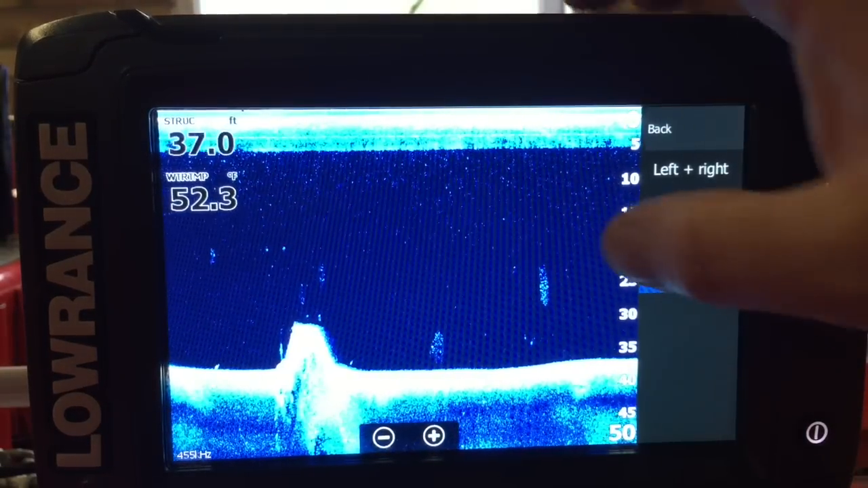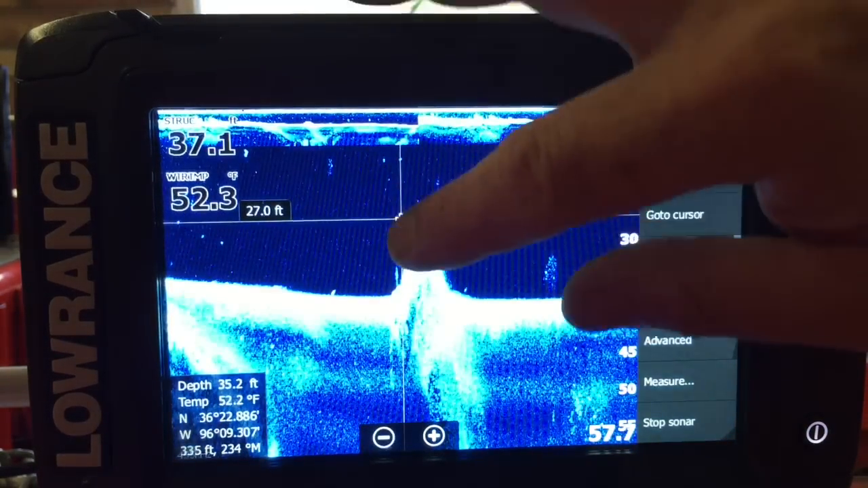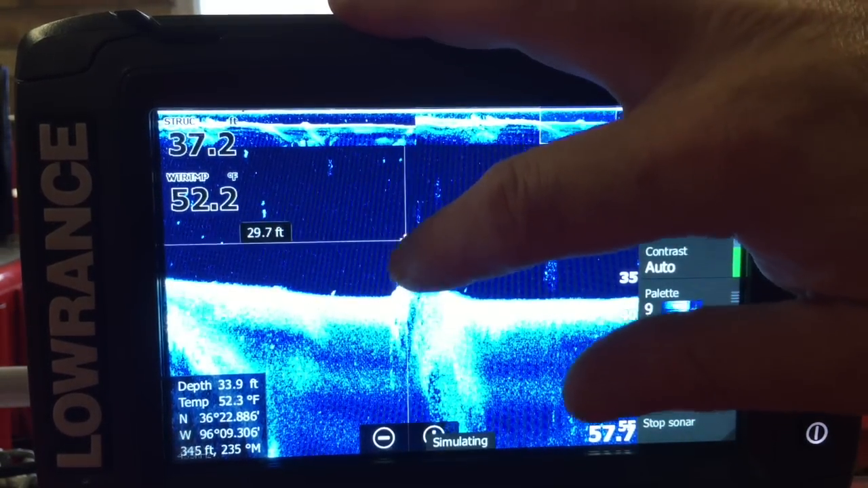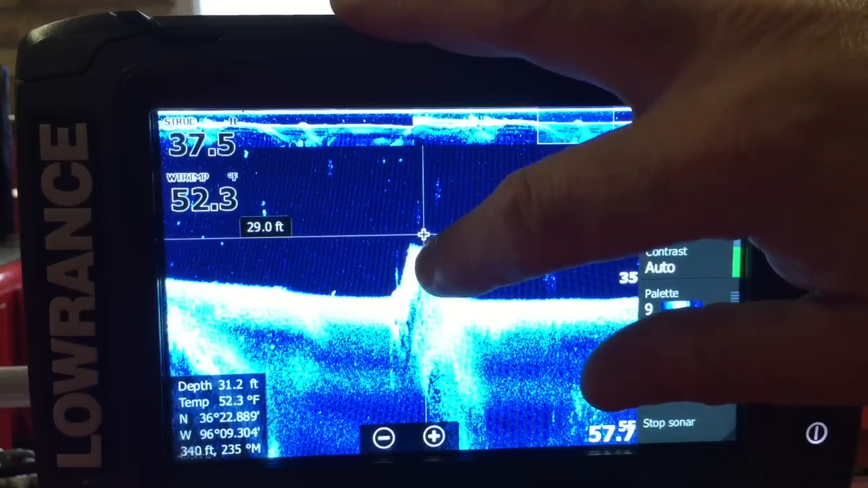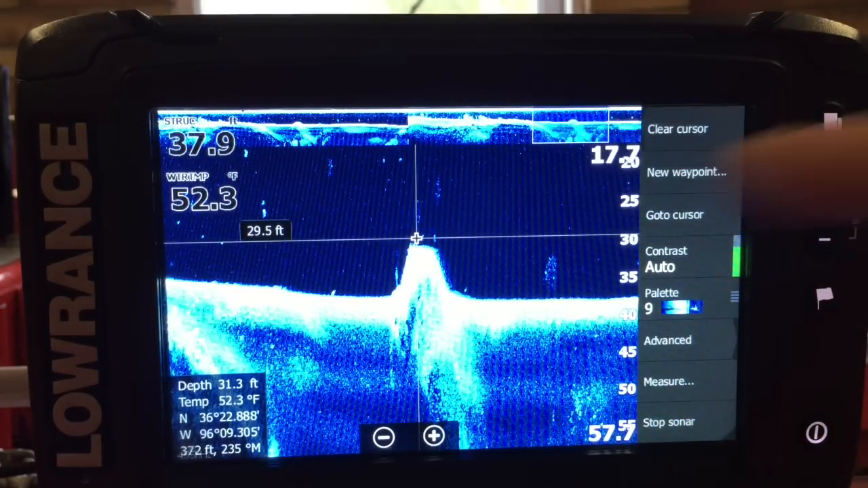So what we're going to do, I've seen that, bang. I like the look of that point there. Right on top of there, there's some bait fish on top of it. Looks very perchy to me. So I'm going to set a marker there.